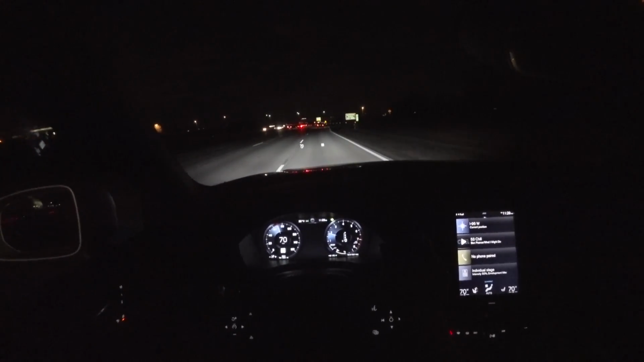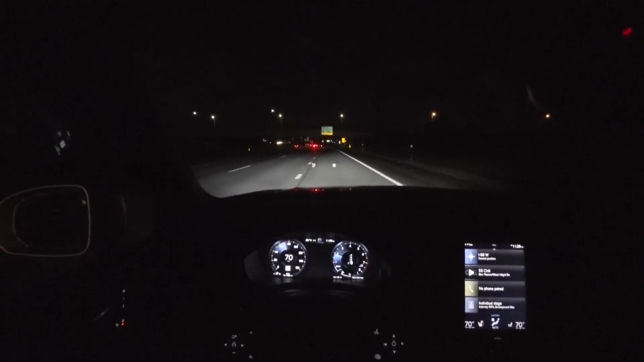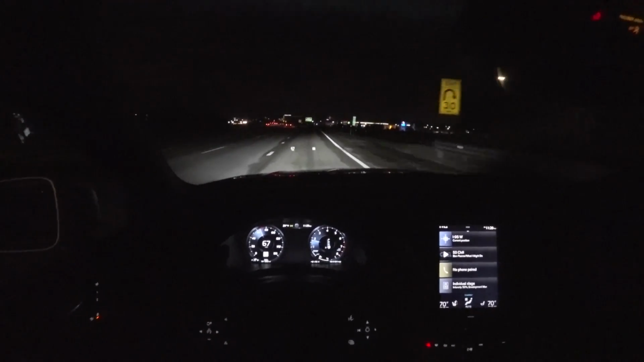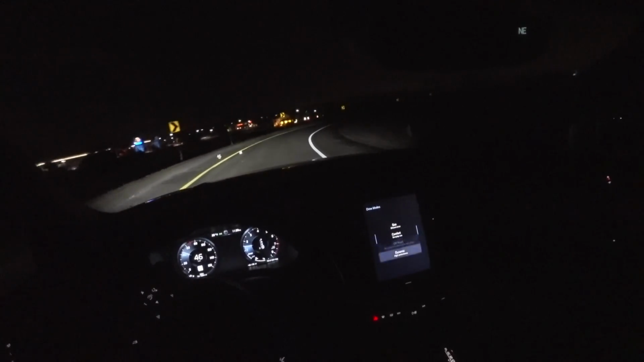Really quiet at highway speeds. Not a lot of wind noise or road noise. The engine's very quiet. I feel like they've refined the sound of this engine, this power plant, just a little bit since driving the XC90.